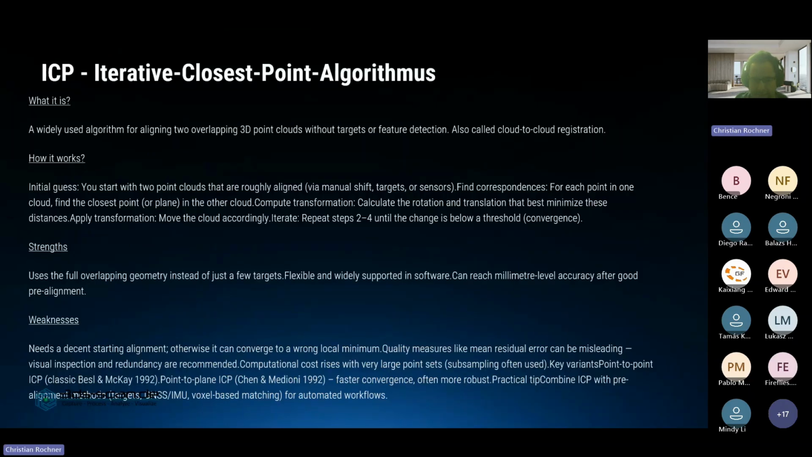Strengths are that it uses the full overlapping geometry instead of just a few targets. And you can reach millimeter-level accuracy after good pre-alignment, of course, depending on the scan and on the point clouds you are using. Weaknesses, well, it needs a decent starting alignment, which you can base all further steps on. Otherwise, it can converge to a wrong local minimum. And this is something you should keep in mind.